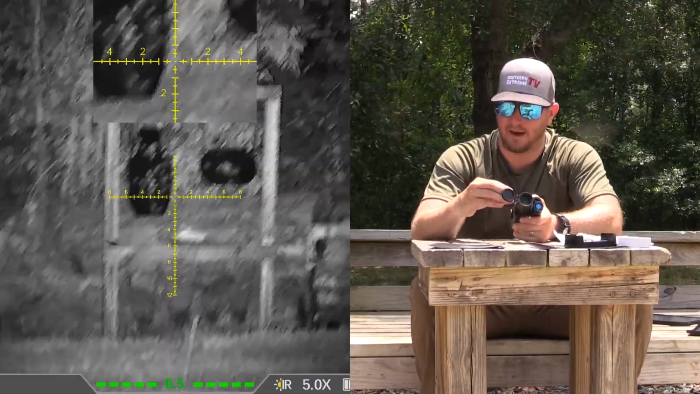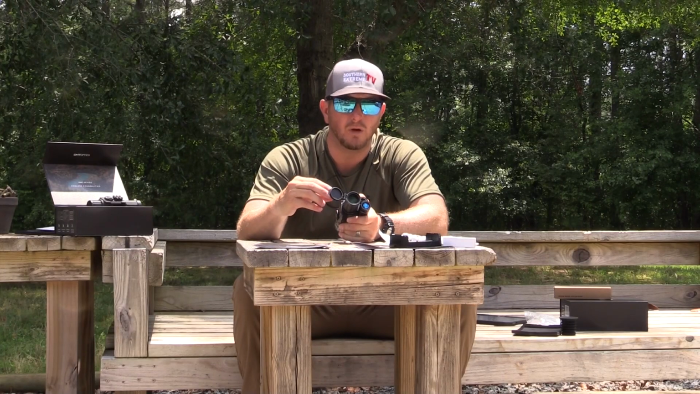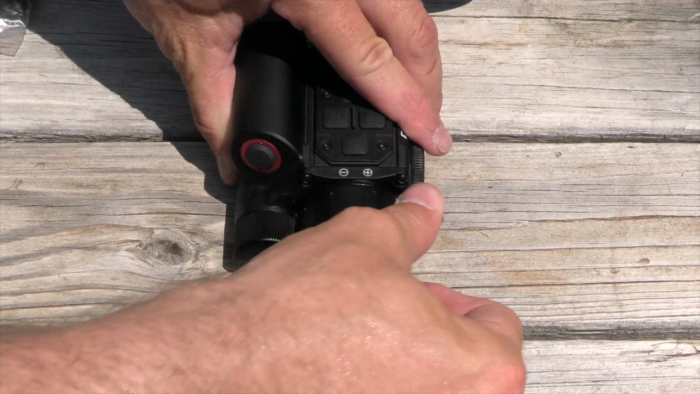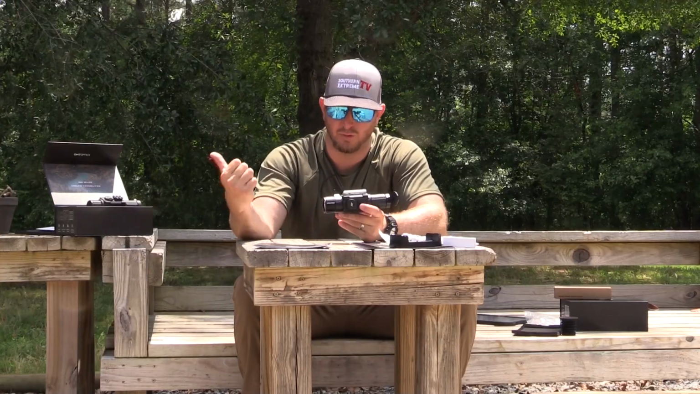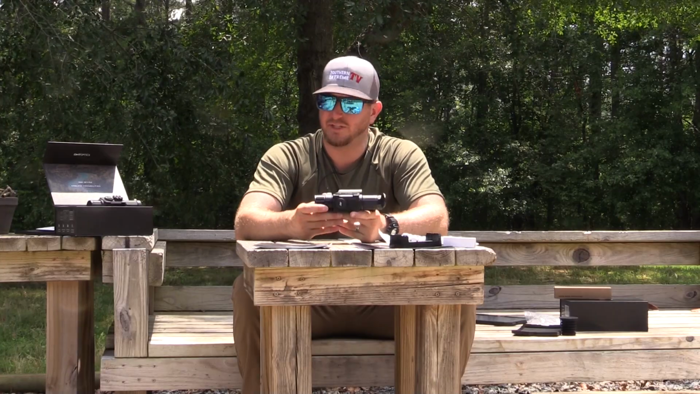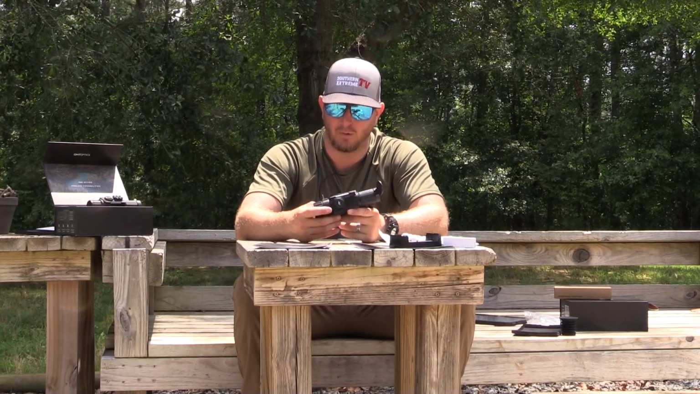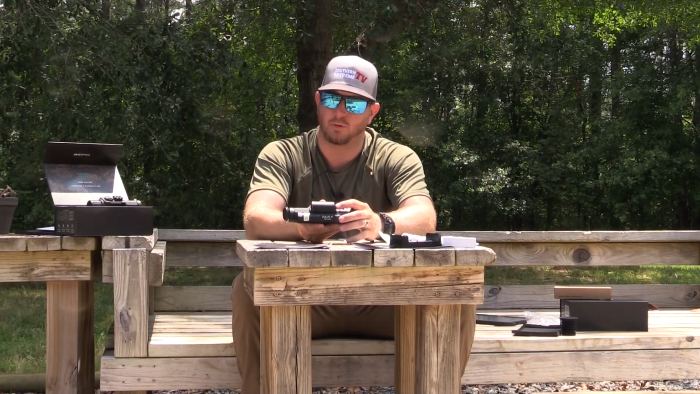I'm going to say this time and time again, to me, the DNT optics are some of the most simple night vision optics to use. And to be honest with you, the V2, with this upgraded zoom lever, the built-in IR and the built-in LRF, this just knocked the wheels off of the V1. And to me, this is the best budget-friendly night vision / daytime digital optic that is on the dang market. Everything is super simple. Your LRF is a very simple click of a button.